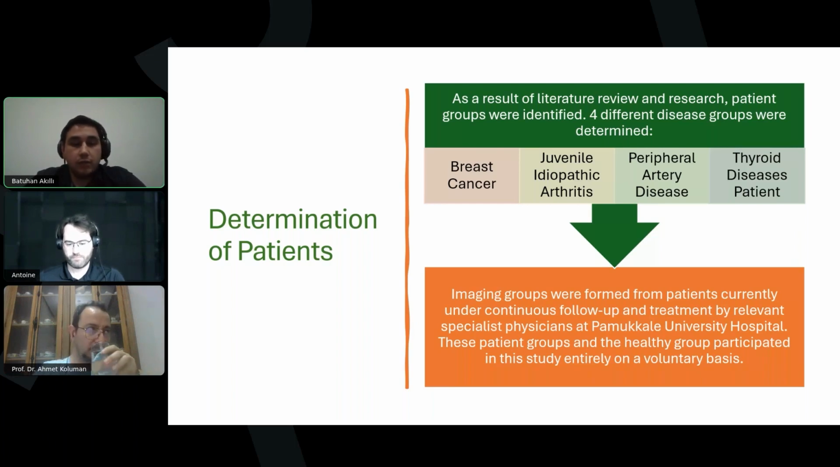For determination of patients, we identified patient groups based on literature reviews and research. We selected four different disease groups. As you can see, these groups are breast cancer, juvenile idiopathic arthritis, peripheral artery disease, and thyroid disease. These patients are currently under treatment by doctors at Pamukkale University Hospital. We also formed a healthy group. Both patient and healthy group individuals participated in the study voluntarily. Next page.